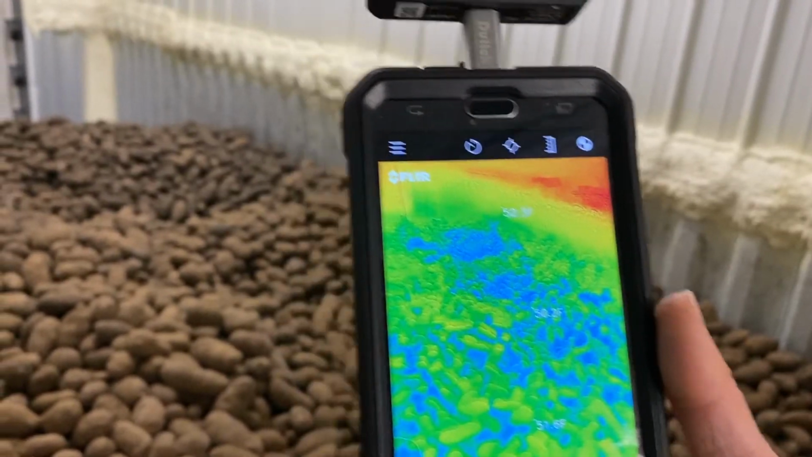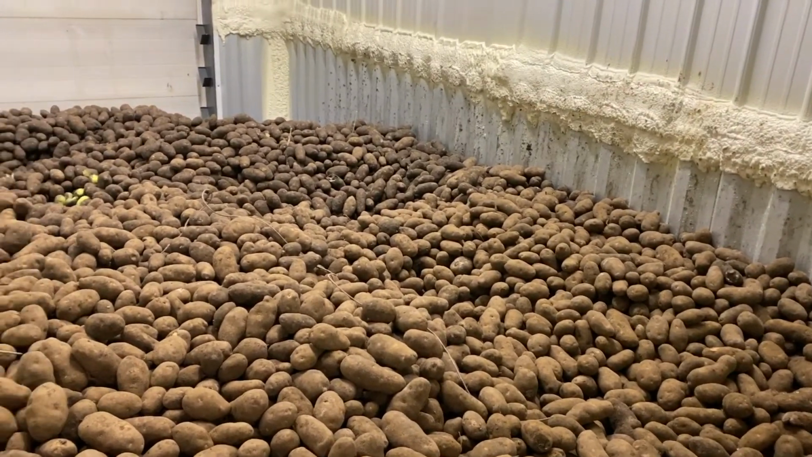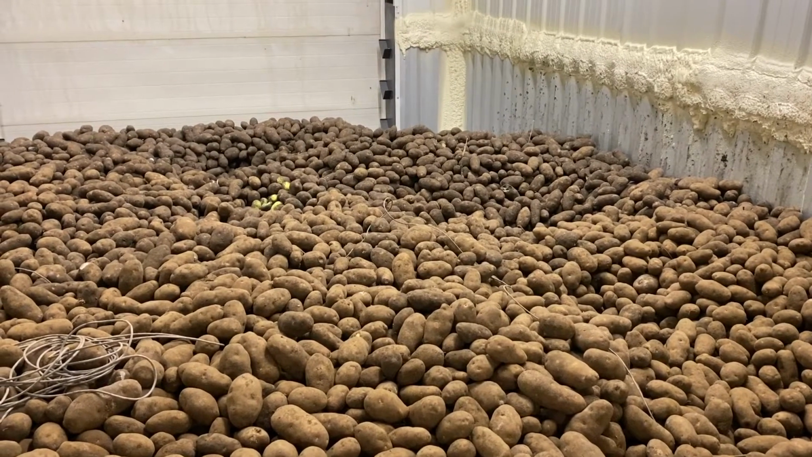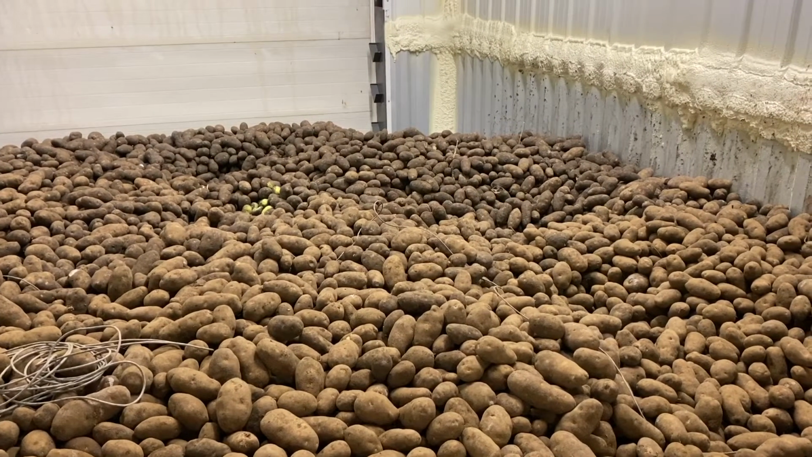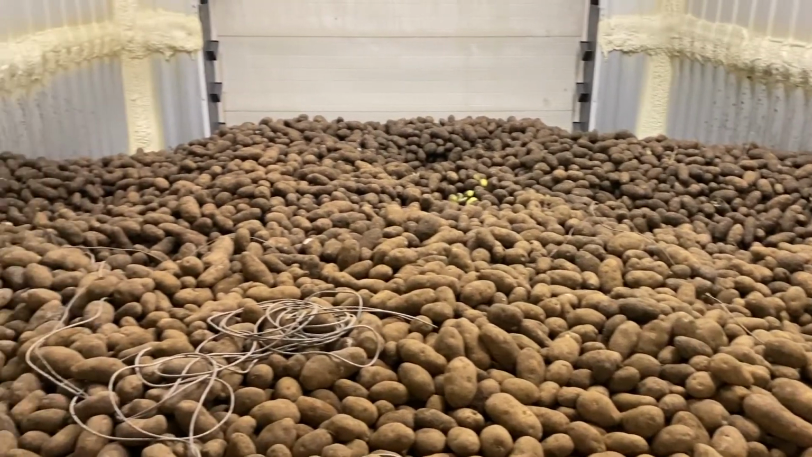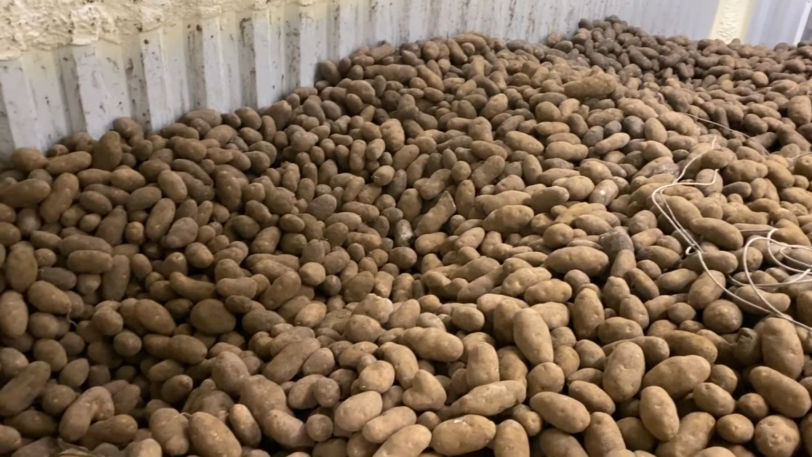The underlying thought of this study is that diseased tubers are supposed to release more heat compared to healthy tubers, and we want to see if we can detect that heat on the thermal camera. Unfortunately, after 7 months we still can't see anything.